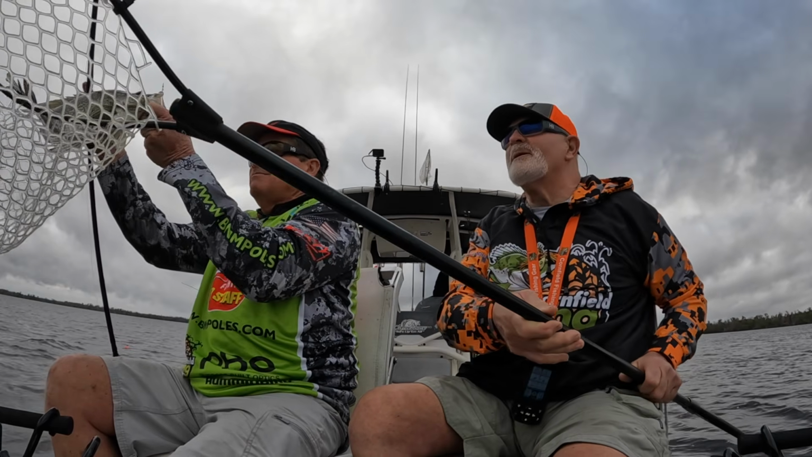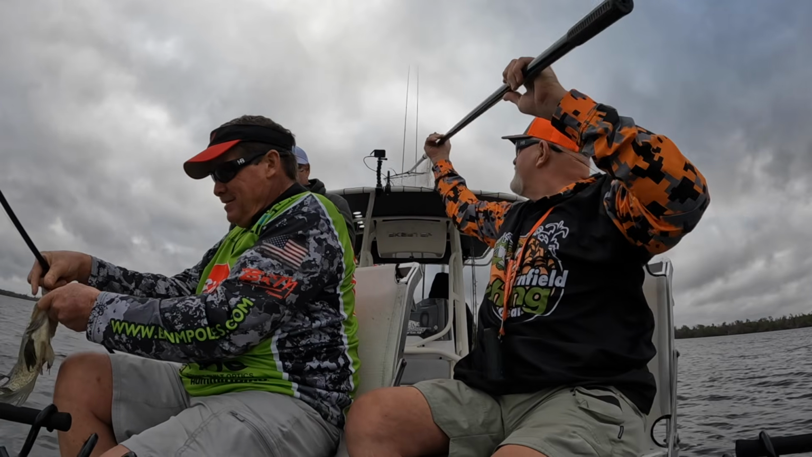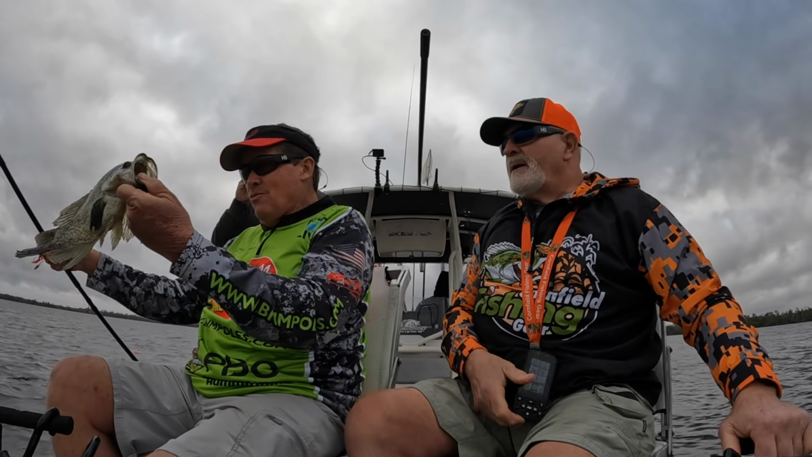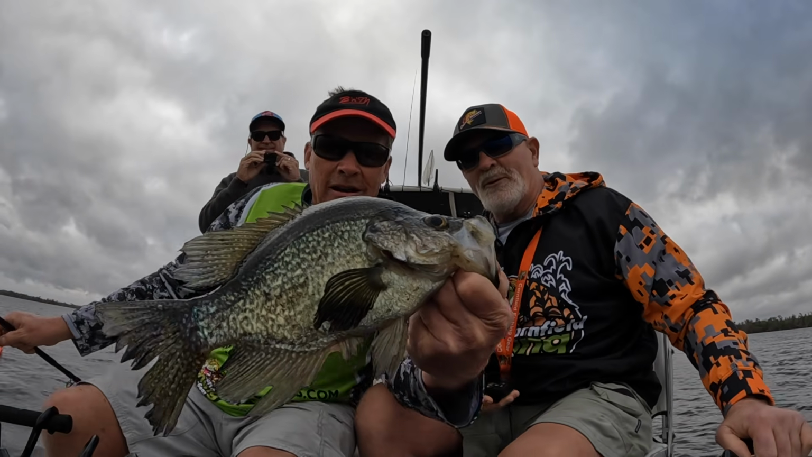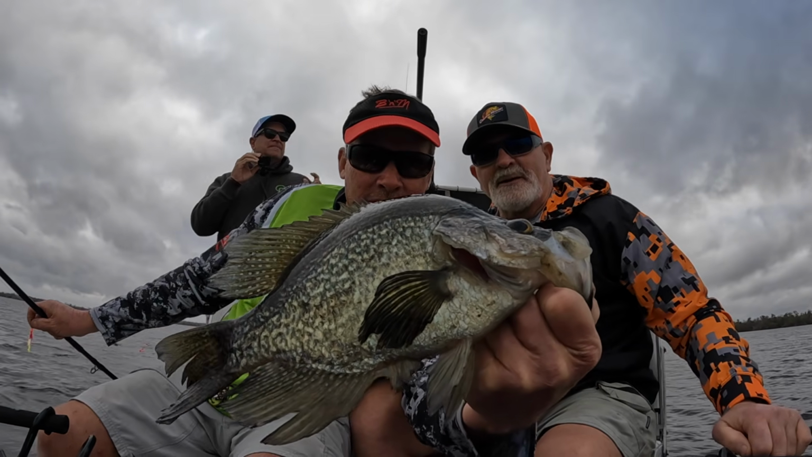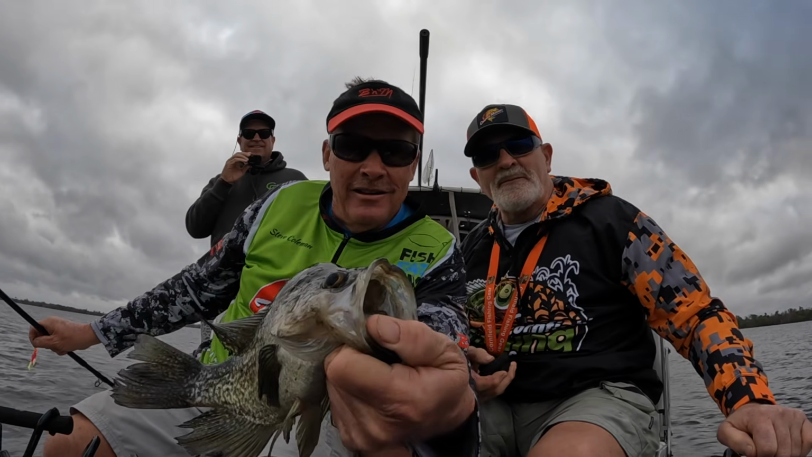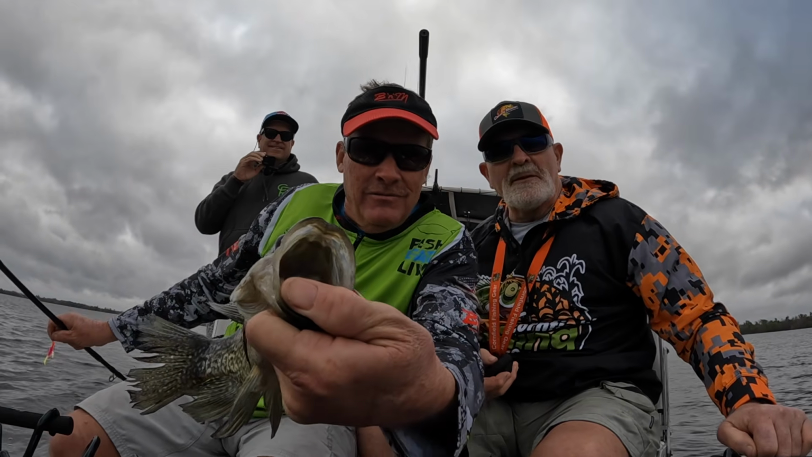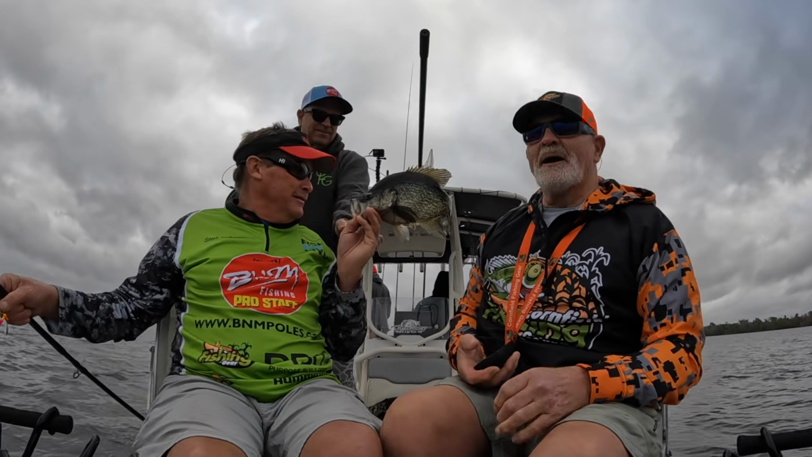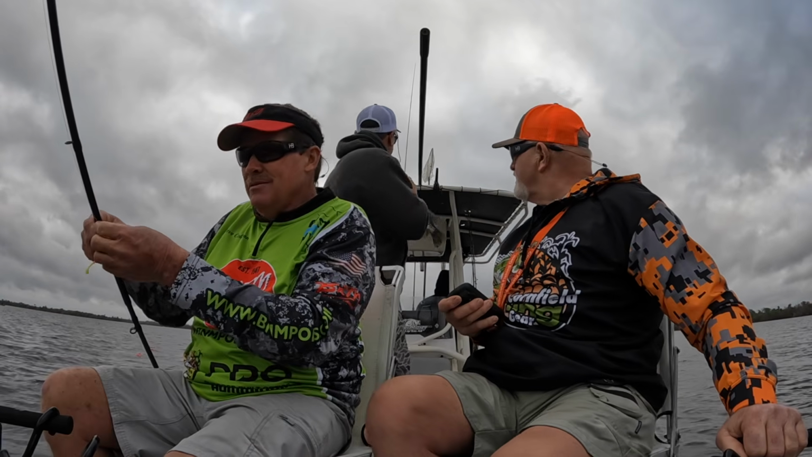Look here what he caught. Pink chartreuse ball. Now look there, what a pig. You can't even put him in the camera, he's so big. Look here, what a mouth on that fish. That's a Florida speck right there, boy.